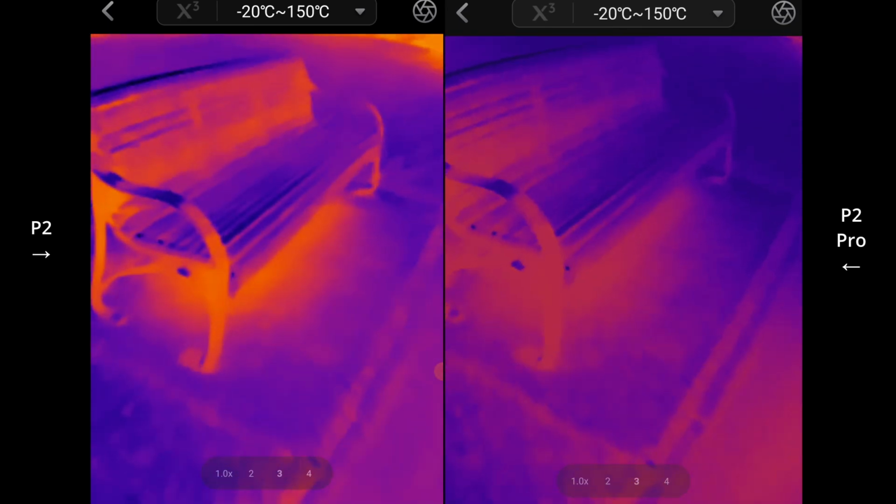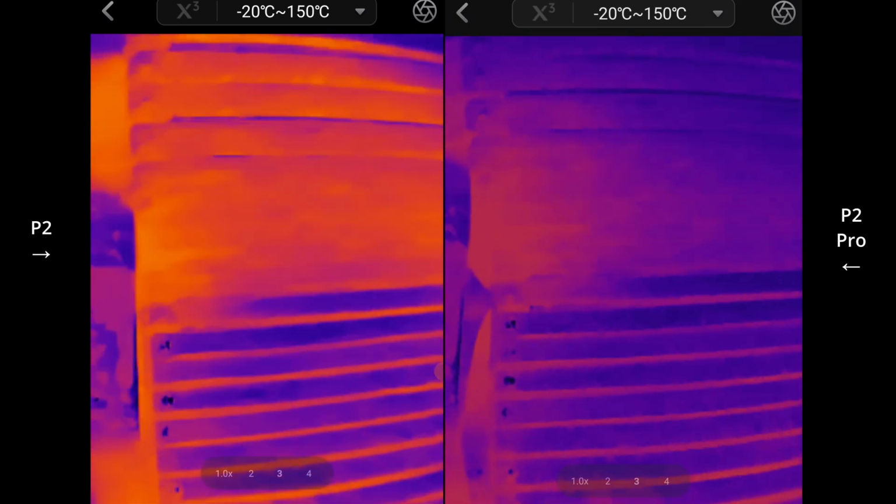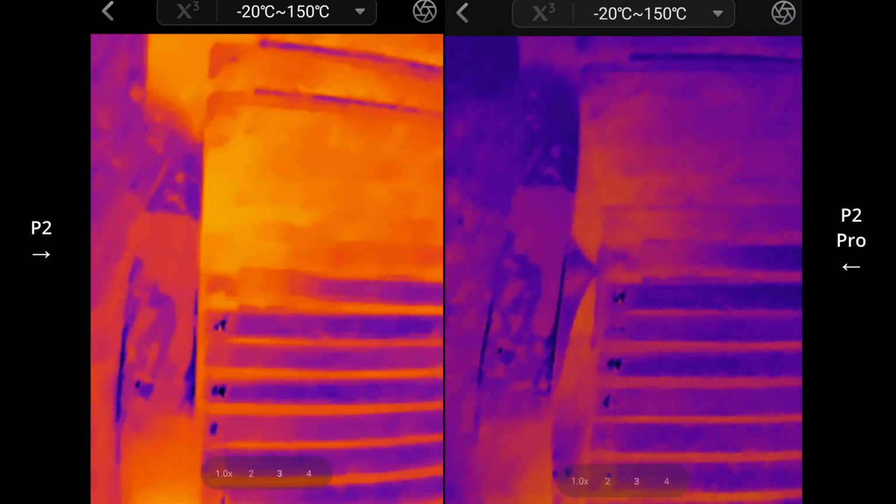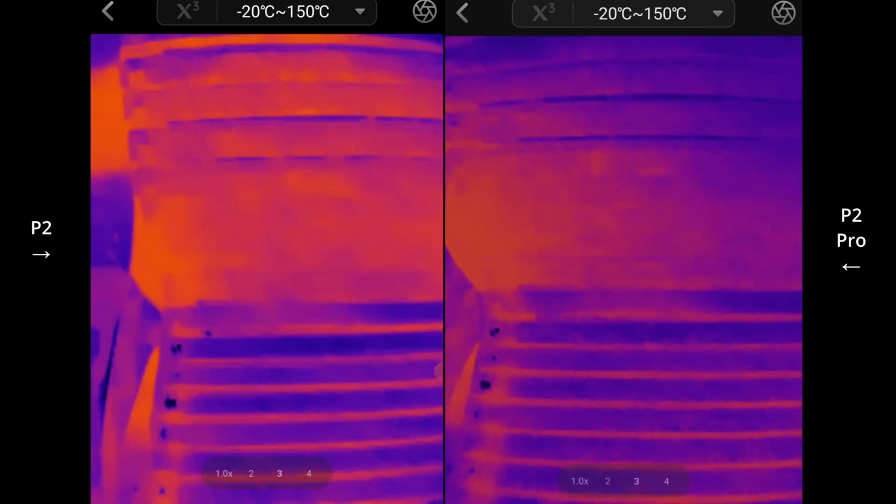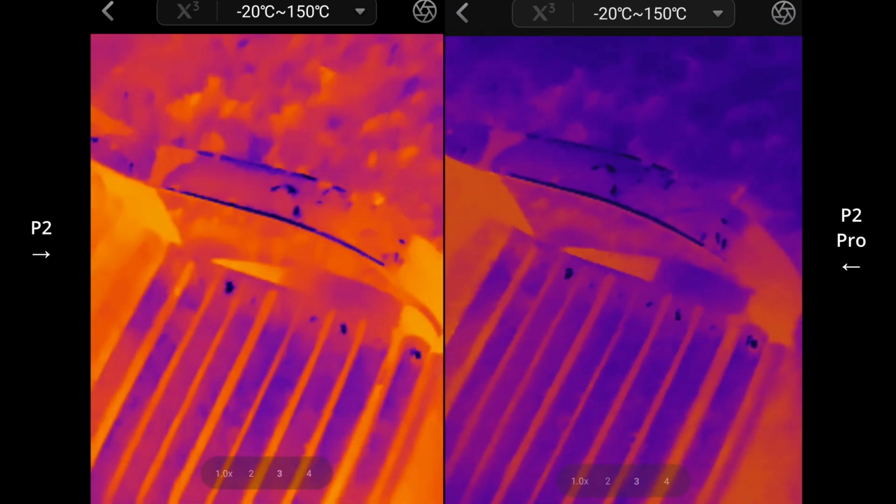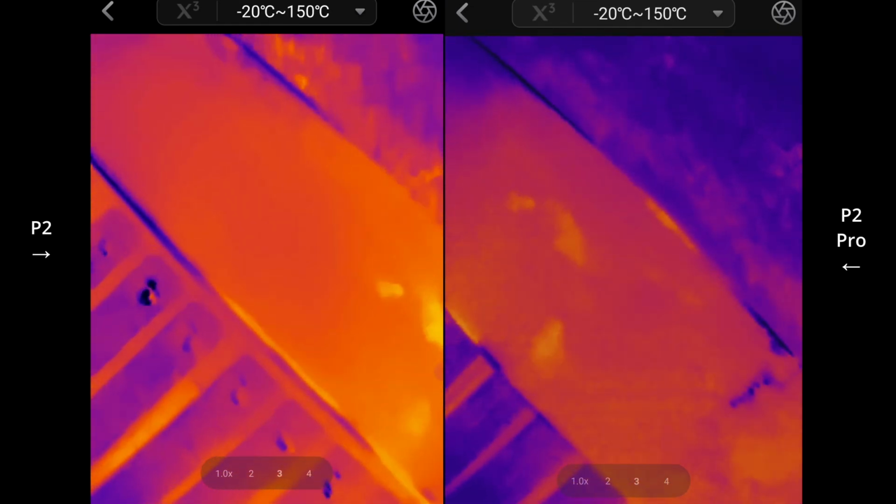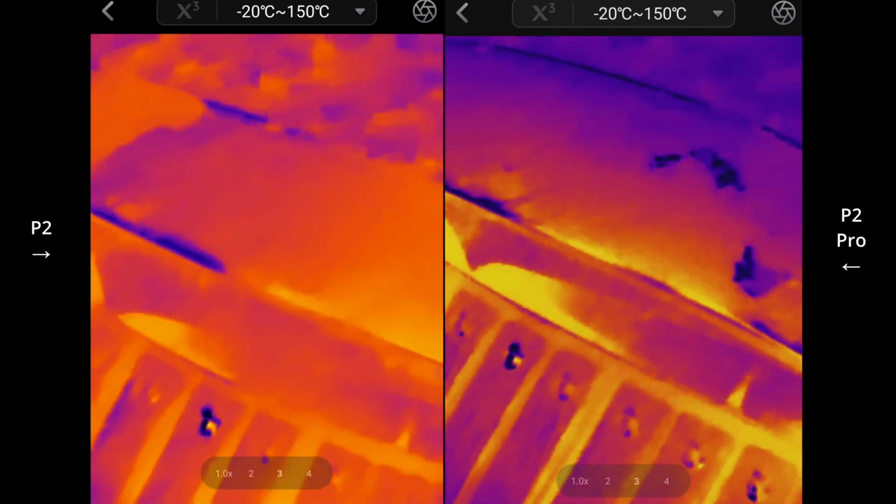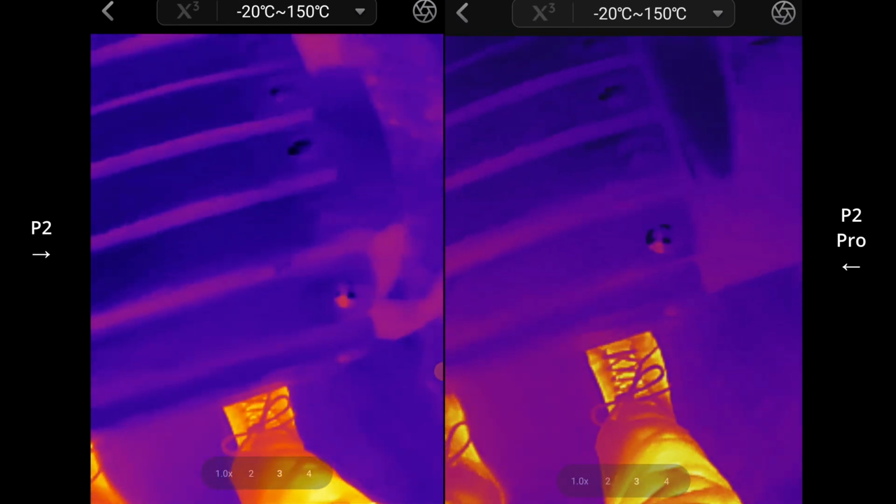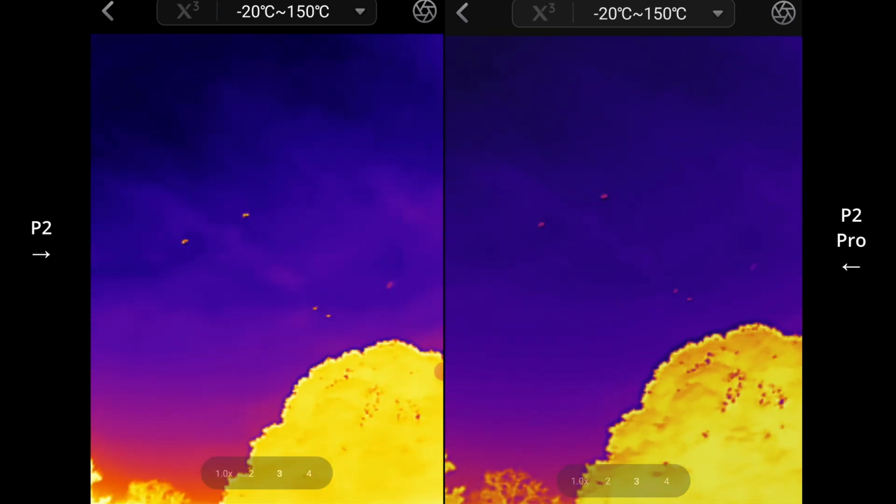Okay, let's have a look at this park bench. This may be better indication of the level of detail. Very similar. More birds. I heard some up the top.